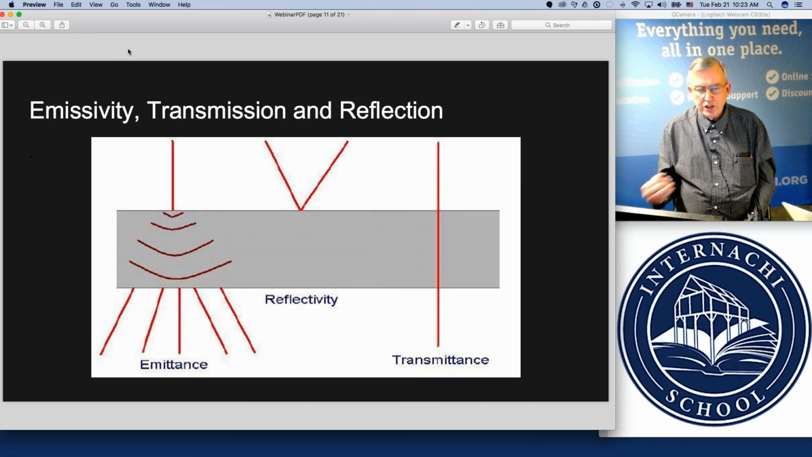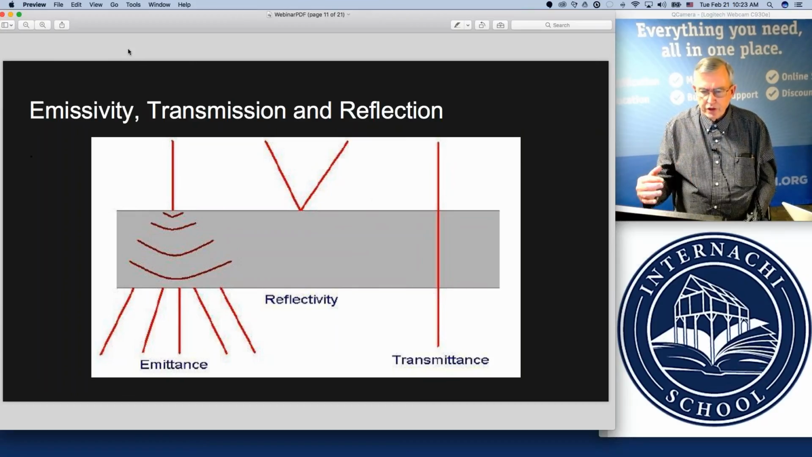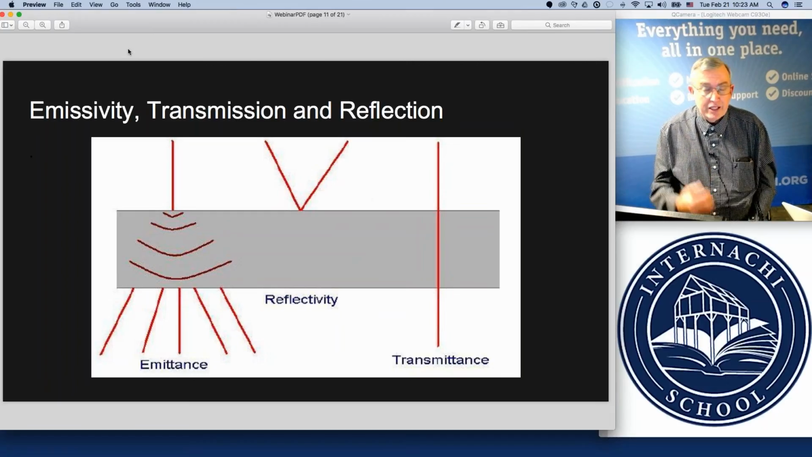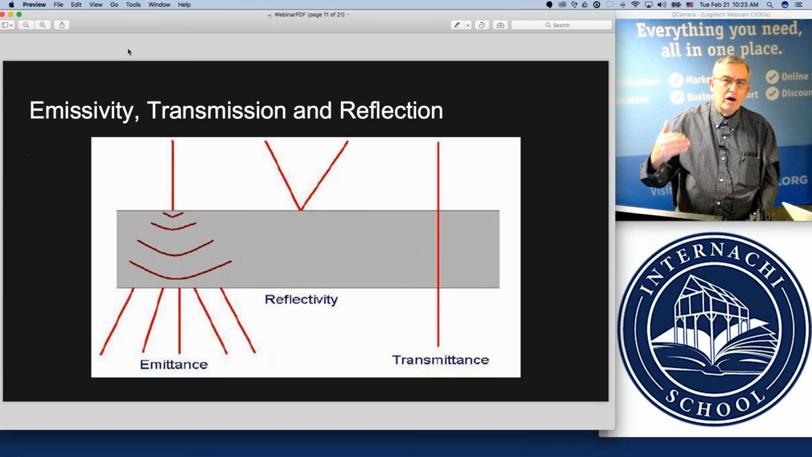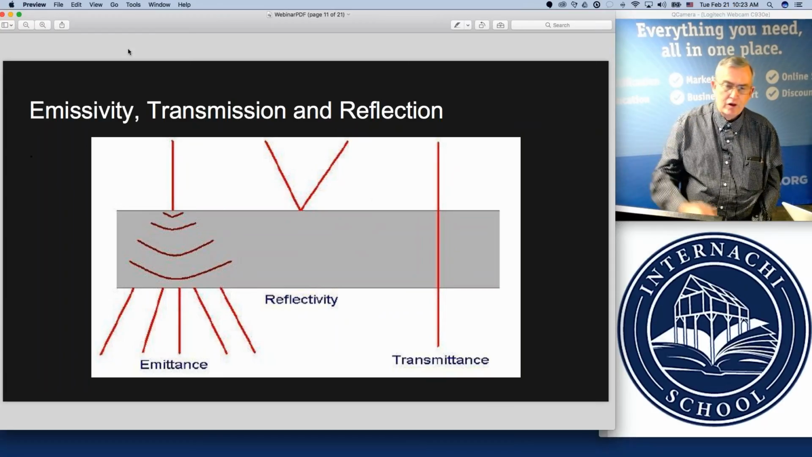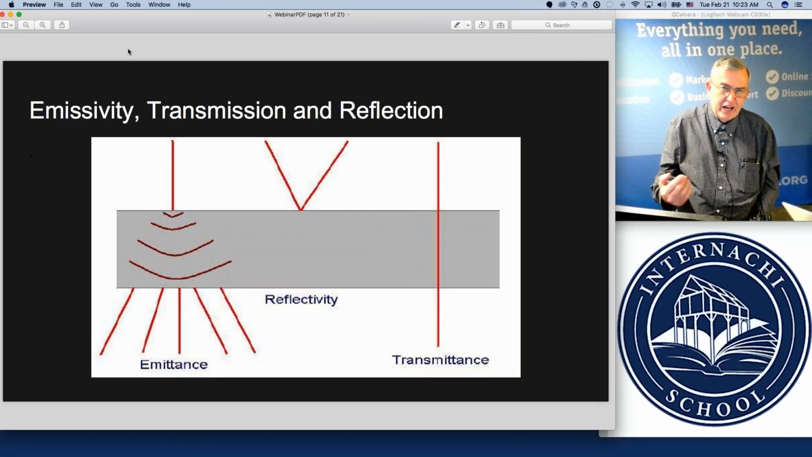So this can cause your camera to see different materials with apparently different temperatures, different lighter and darker colors in your color palettes. And many times the actual temperature of the material itself hasn't changed. It's the ratio of emissivity coming out of the atoms in the material. Then we talk about reflectivity and how deceitful